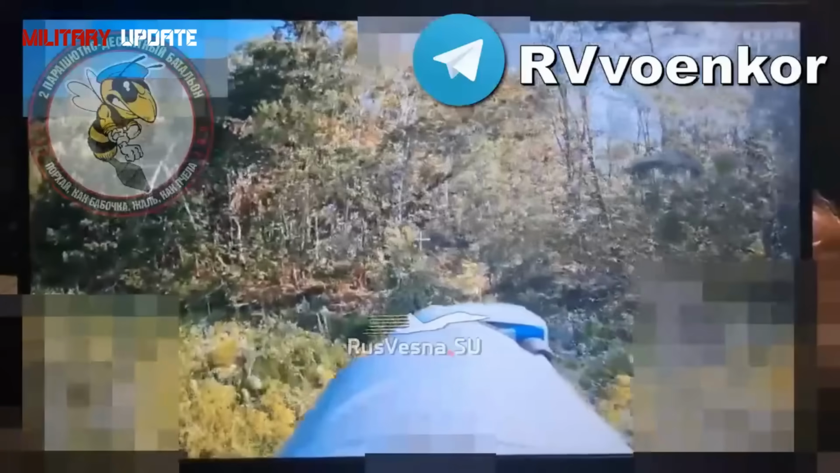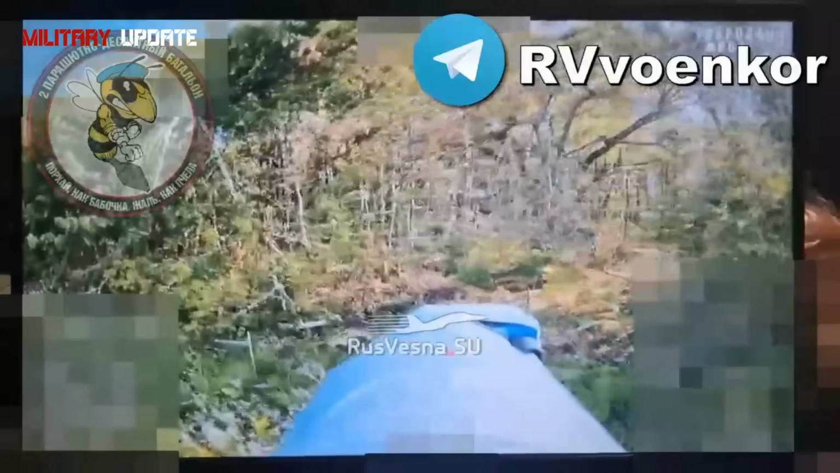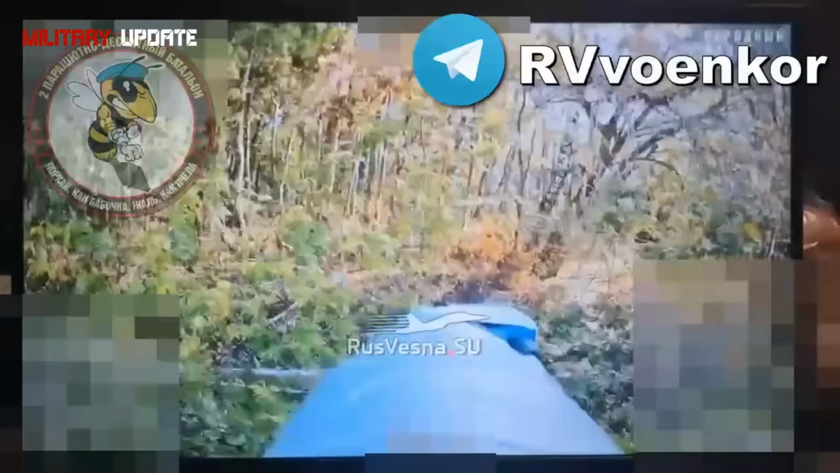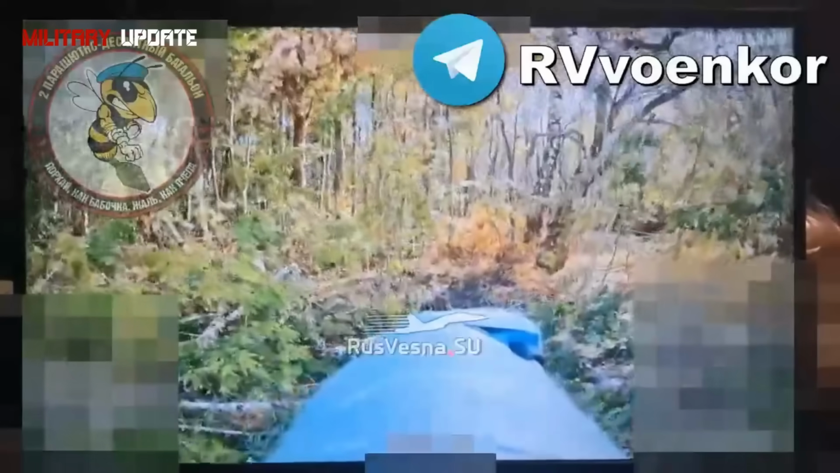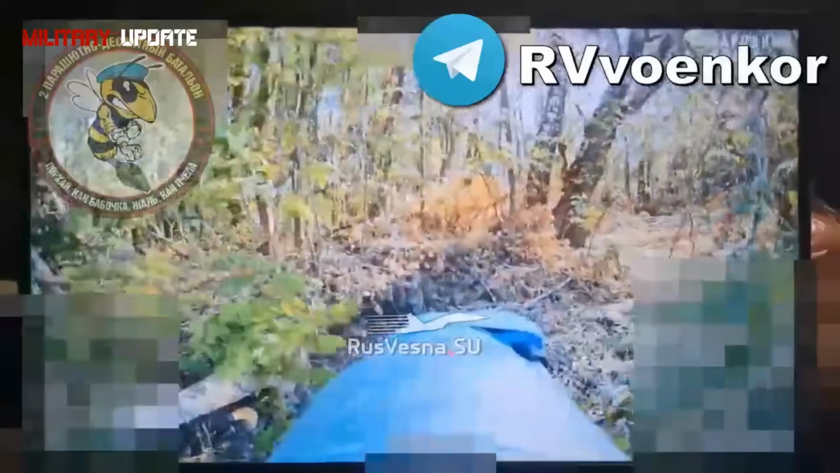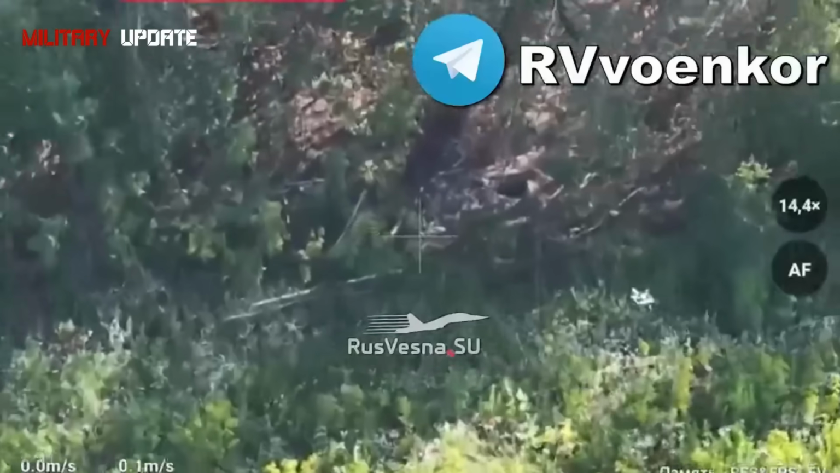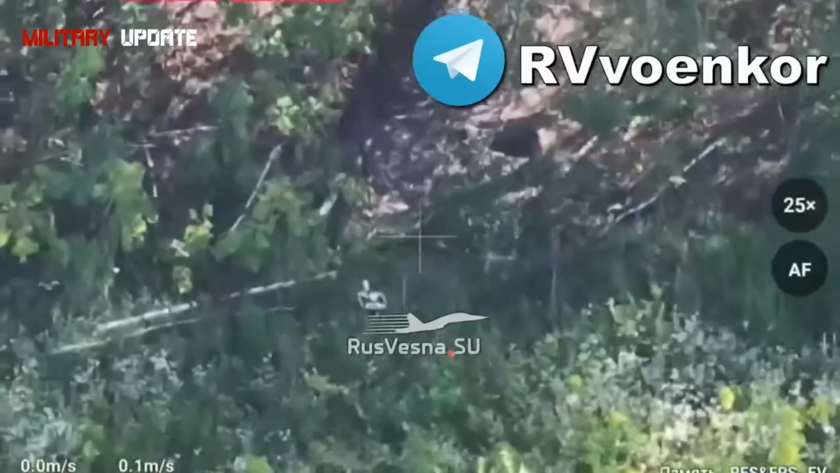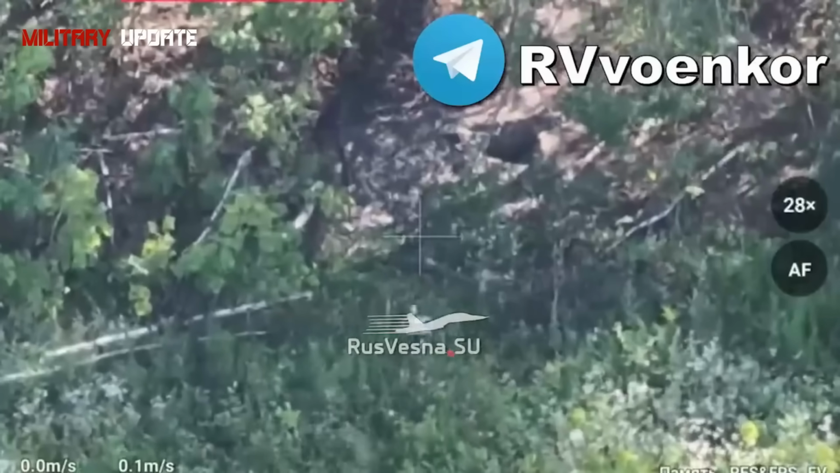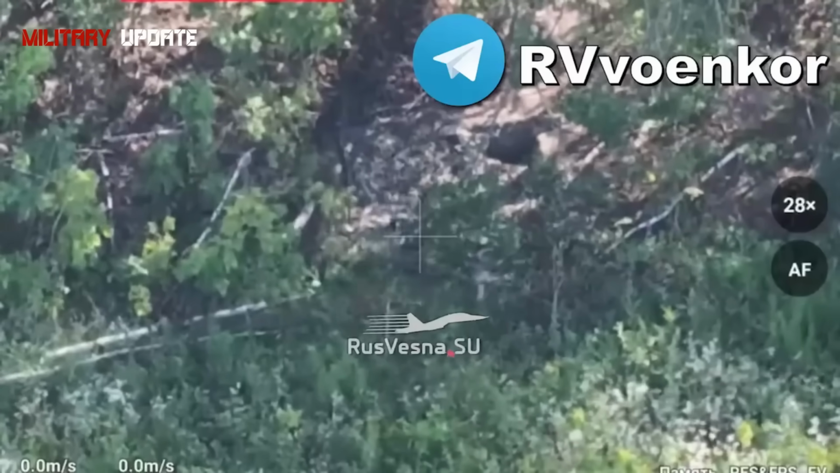The Zapad Group's units improved the situation along the front line. Losses were inflicted on 3 mechanized brigades of the armed forces of Ukraine and 2 territorial defense brigades near Sredny, Shandrigalovo, Donetsk People's Republic, Kupiansk, Osinovo, Blagodotavka, Bogoslavka, and Petropavlovka, Kharkov region. The enemy losses amounted to more than 230 troops, 12 motor vehicles, 3 field artillery guns, and 1 Croatian-made RAK-SA-12 MLRS launcher. 5 electronic warfare stations and 3 ammunition depots of the enemy were eliminated.